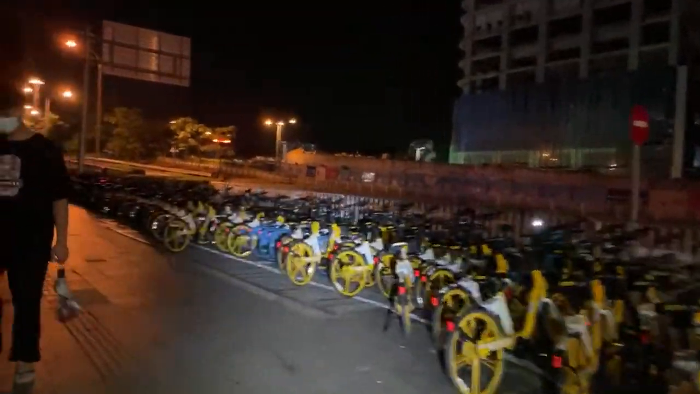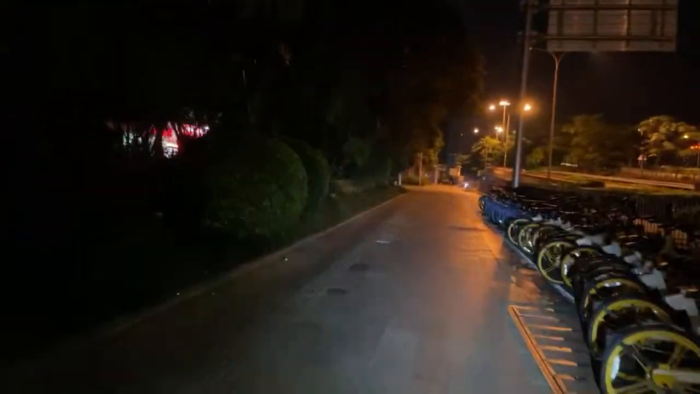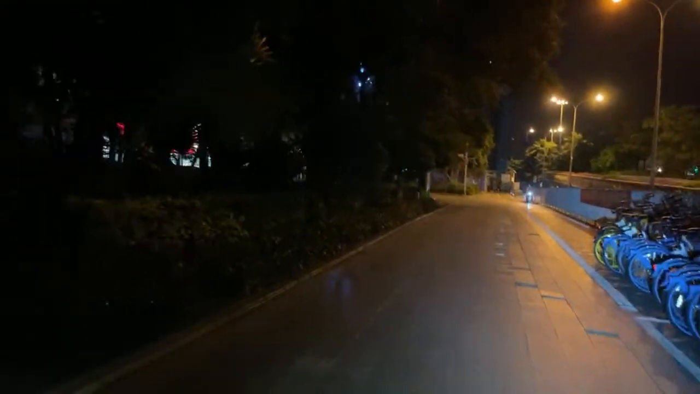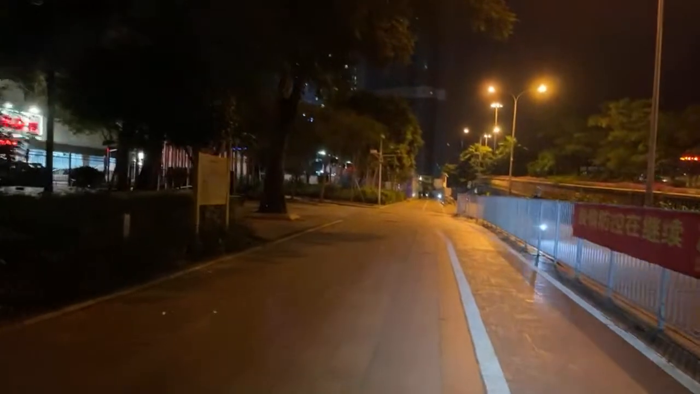And of course, I'm always dreaming. So as you can see here, lots of shared bikes, and I'm just taking you guys on the route that I would run normally. Right, I would normally run this route.